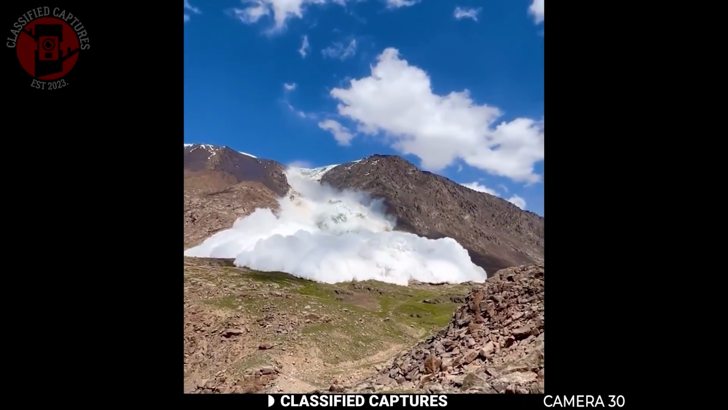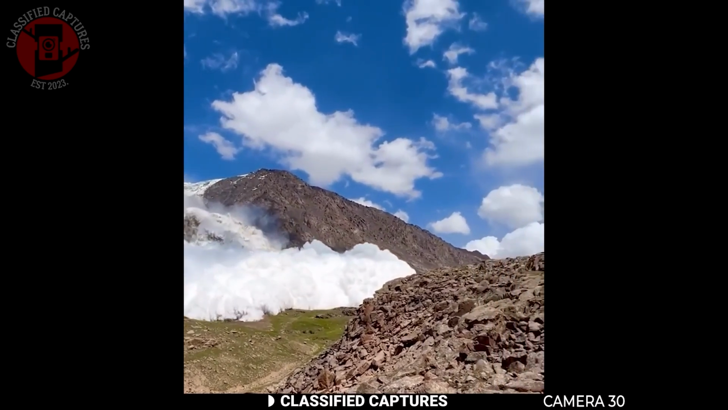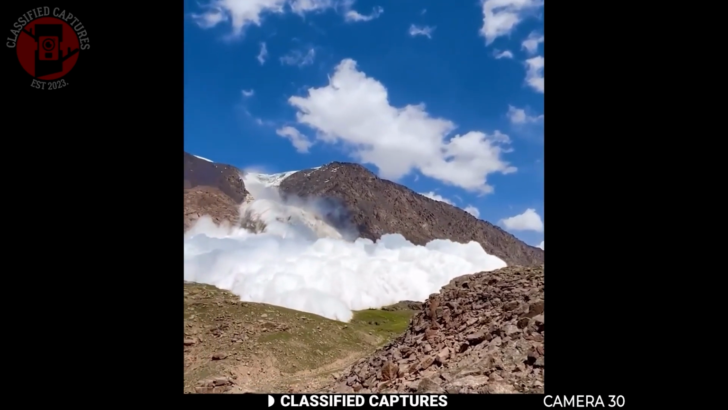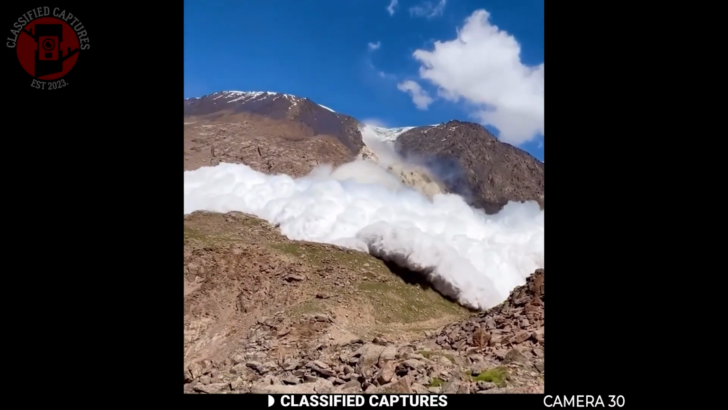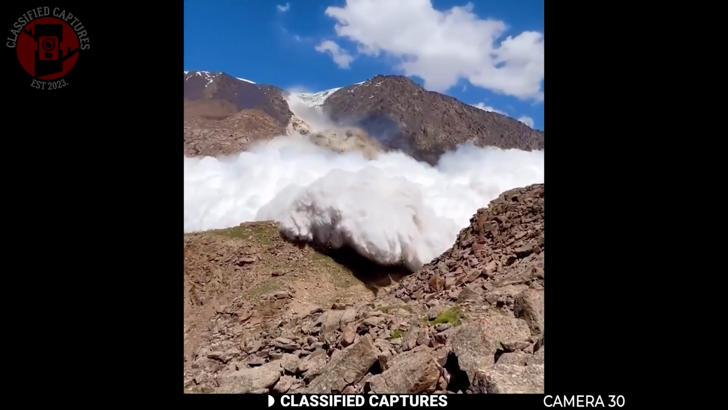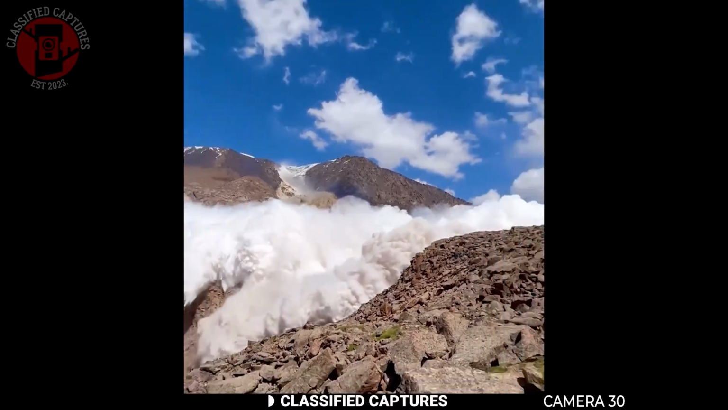Reacting quickly, he sought shelter behind a large rock, using it as a shield against the oncoming wave. Nature's beauty is indeed captivating, but it comes with its own dangers. Looks like this man was prepared. Oh God. Oh dear God.